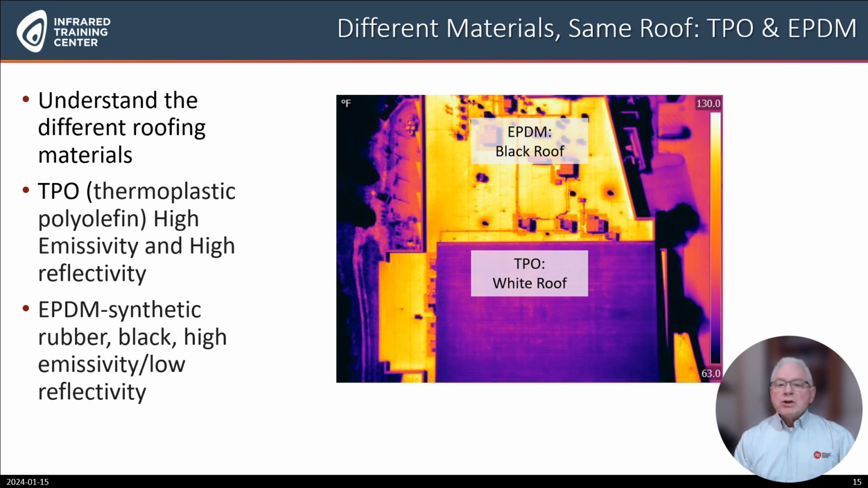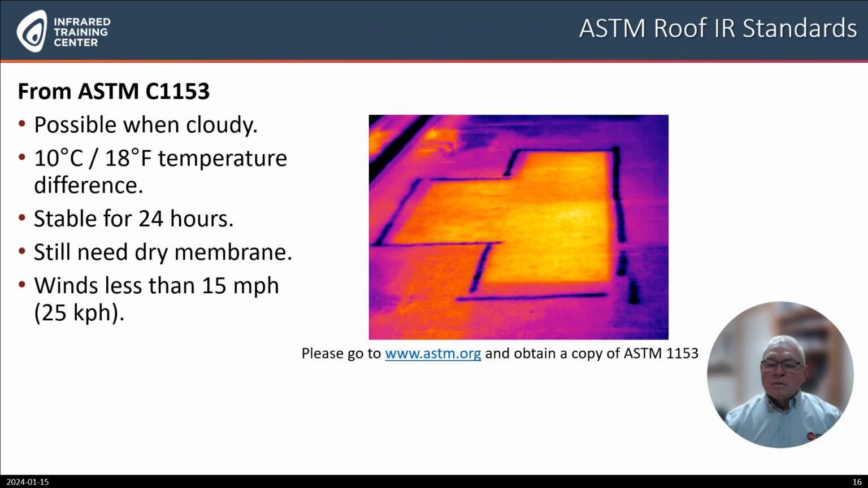Understanding the composition of the roofing material and the emissivity and solar reflectivity of the membrane is essential to obtaining success when performing an sUAS survey. TPO, thermoplastic polyolefin, has a higher emissivity and higher reflectivity, while EPDM, a synthetic rubber, is black and higher emissivity with a lower reflectivity. Make sure you evaluate prior to your mission the composition of your roofing material.